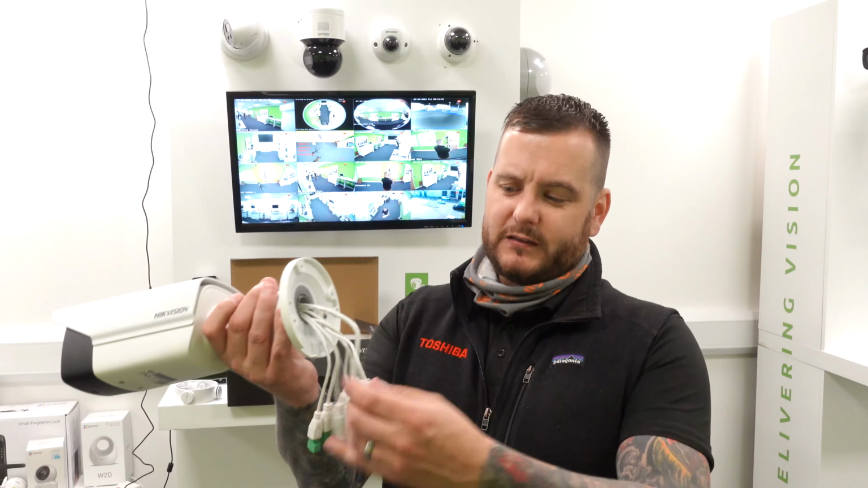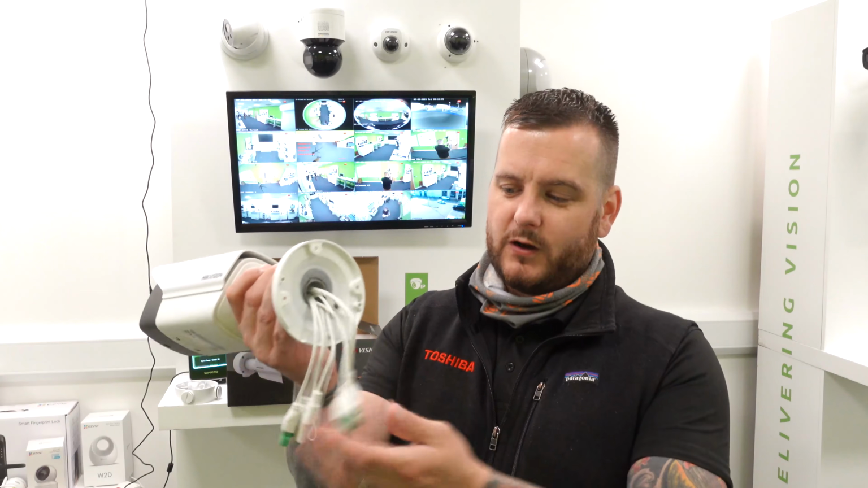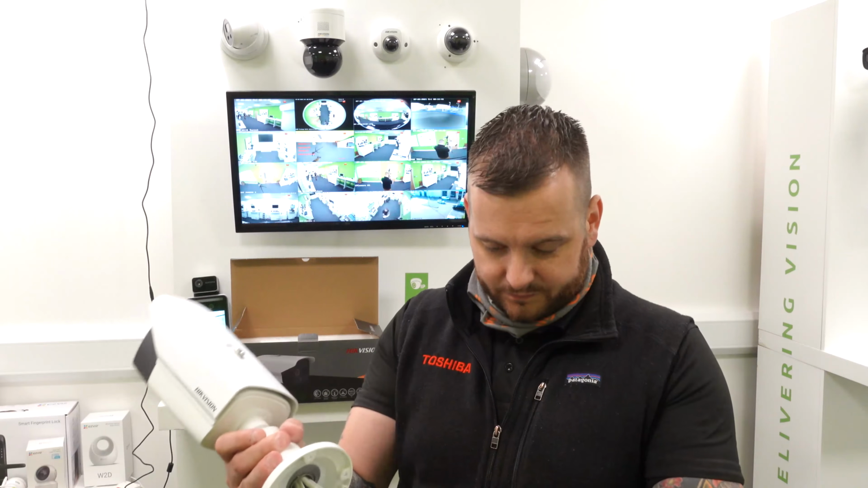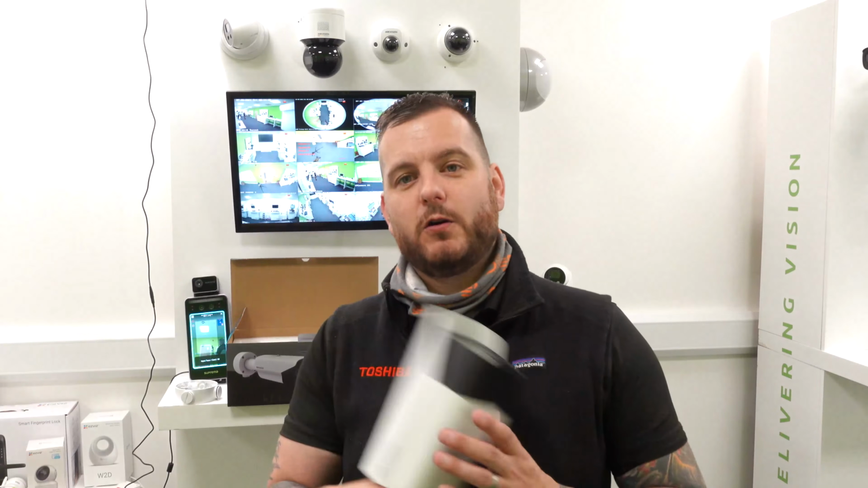On the camera is a PoE or 12 volt. You've got your alarm input outputs. You've also got your audio input outputs. And there's an RS-485 connection on there as well. So very, very simple. We'll go and fit this outside, transfer you over to the web so you can see